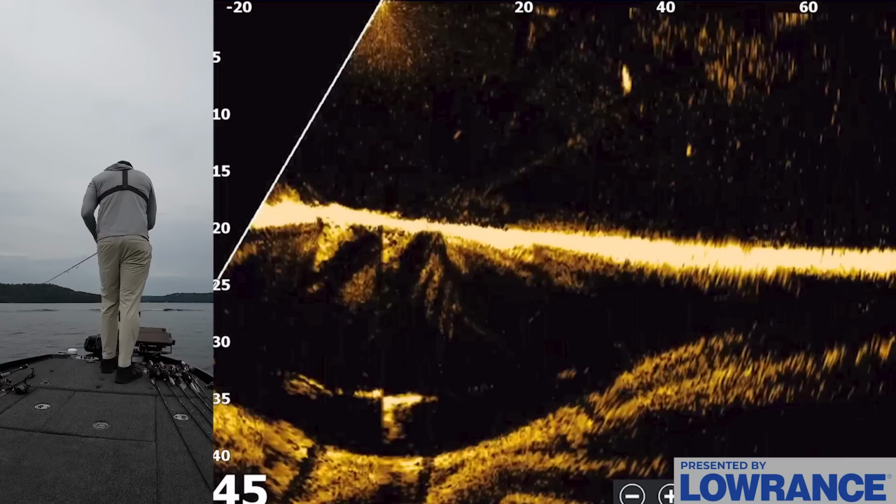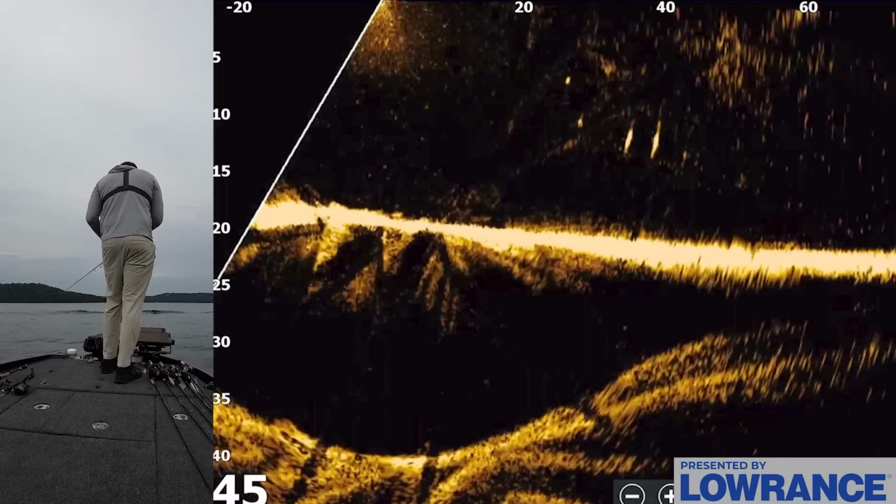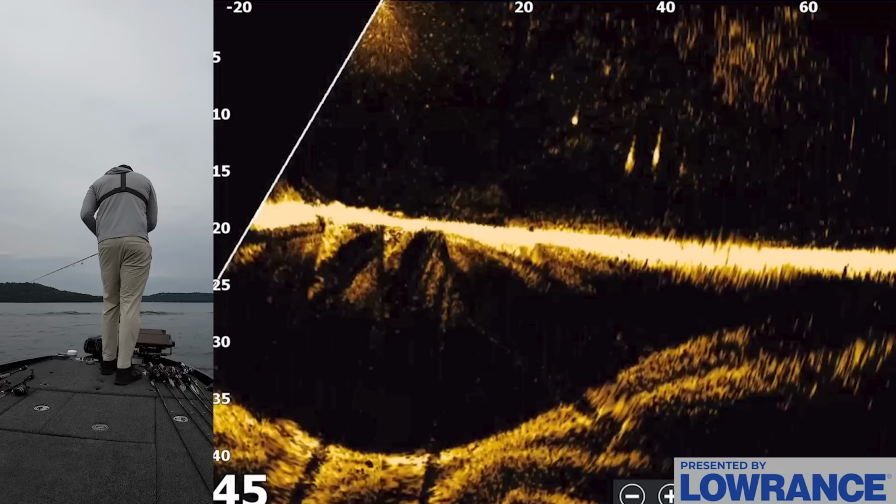This fish on my bait right now. Come on. Oh, he hit it. He hit it. I pulled it away right as he was about to, I didn't think he had it. I actually reeled it right when he had it.